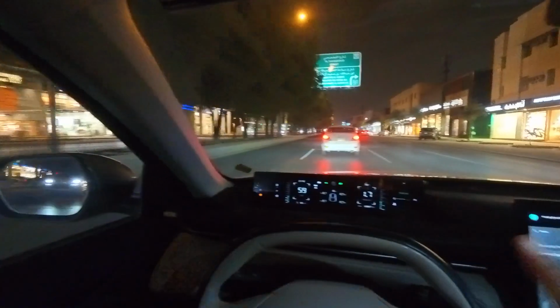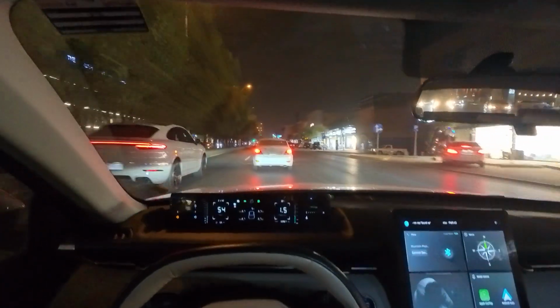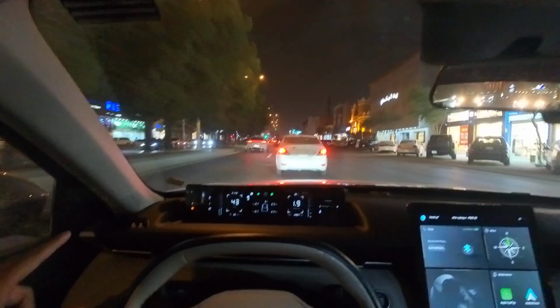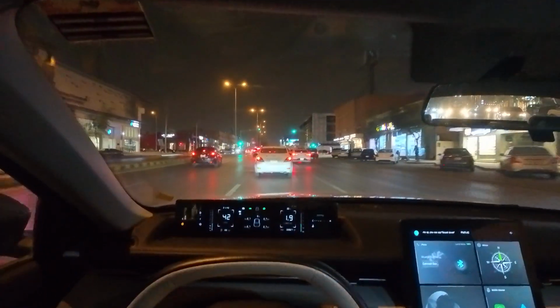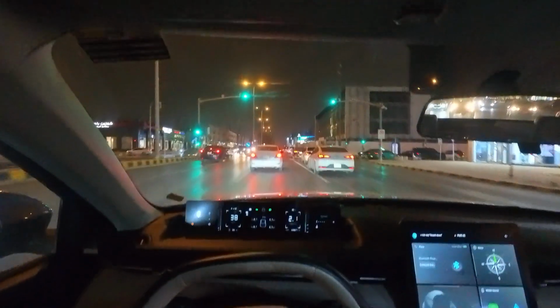Right now the traffic light is green, however I suspect that it's gonna turn red. I didn't go into this lane because I've seen that sometimes people turn from the second lane on to the first one if they have to go left.